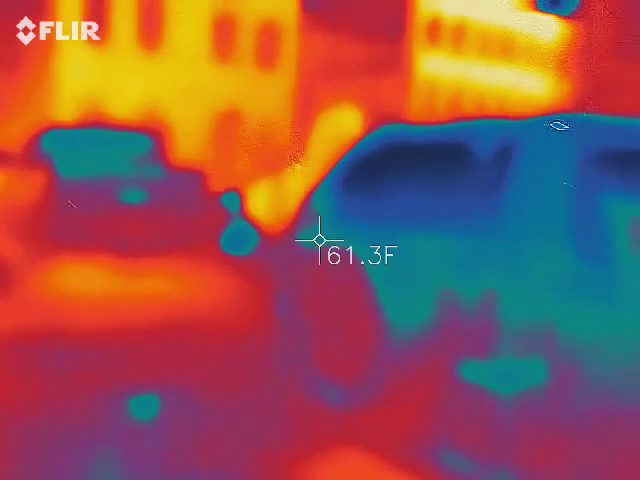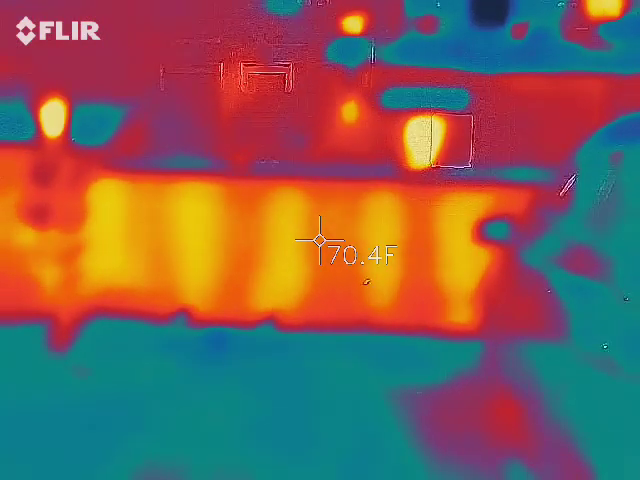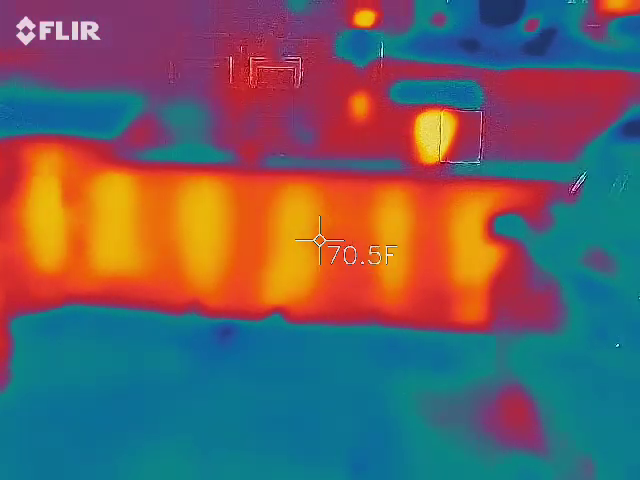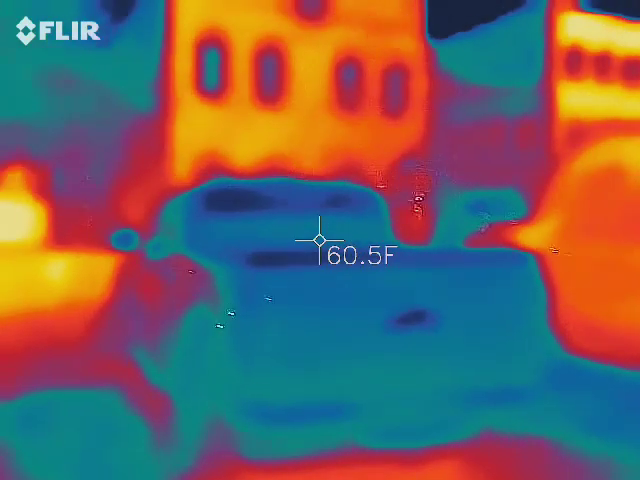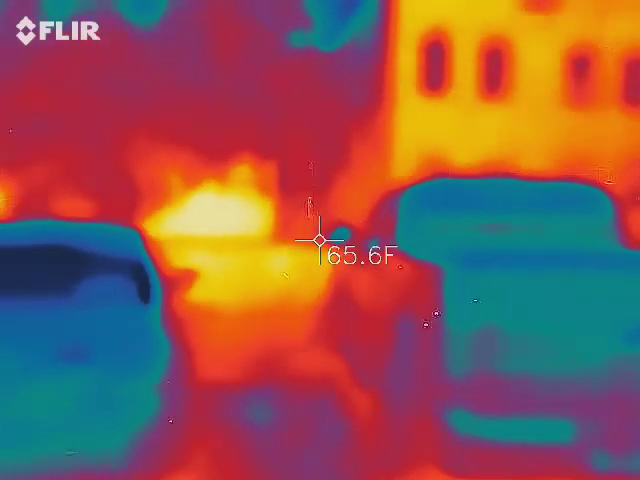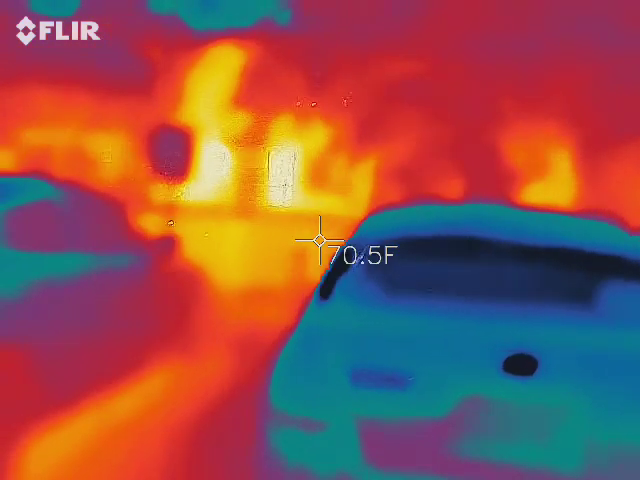Somebody tell me what happened to the mansion here.